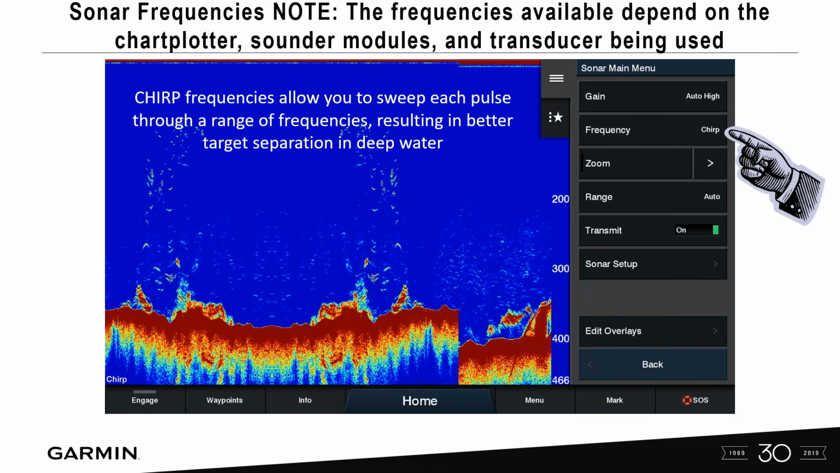So chirp, what does chirp do? Chirp actually allows you to sweep each pulse through a frequency range.